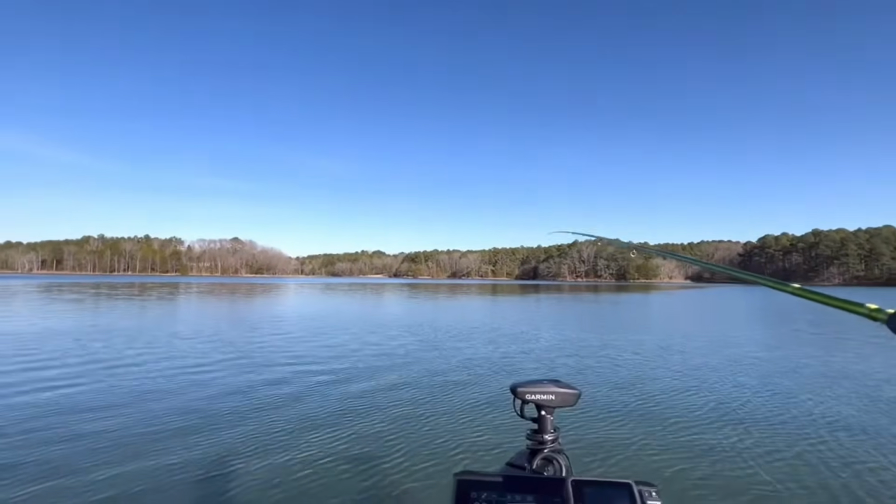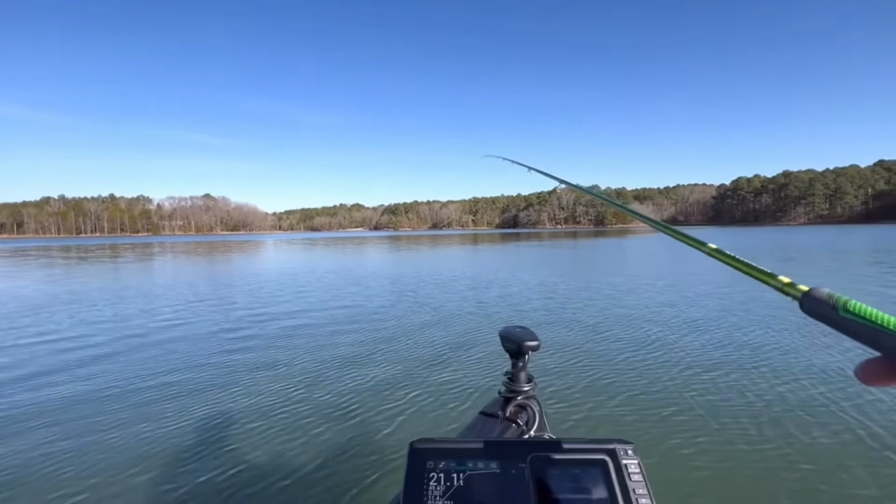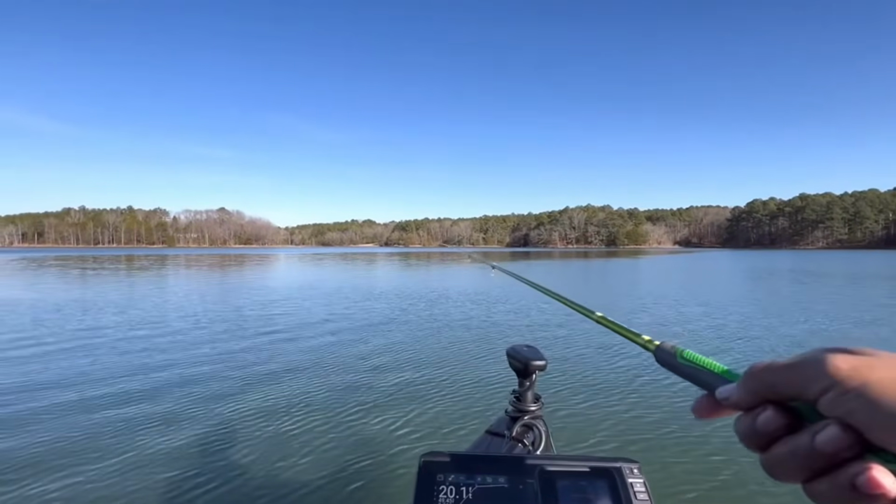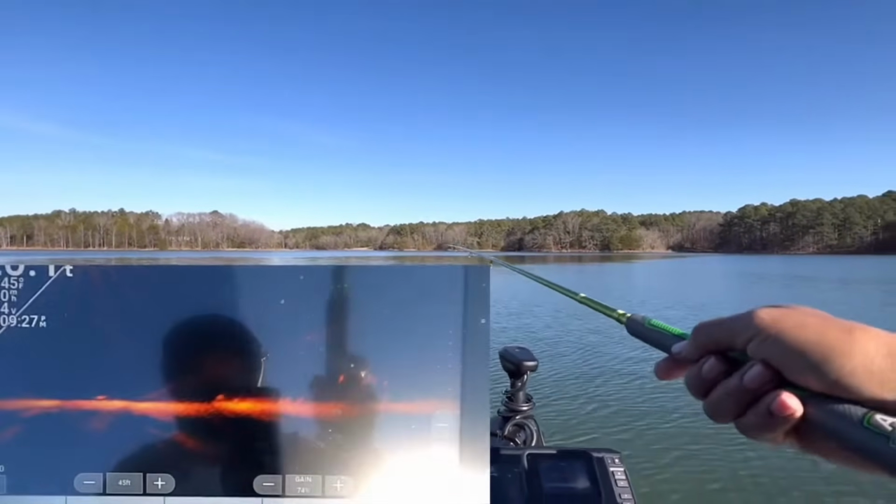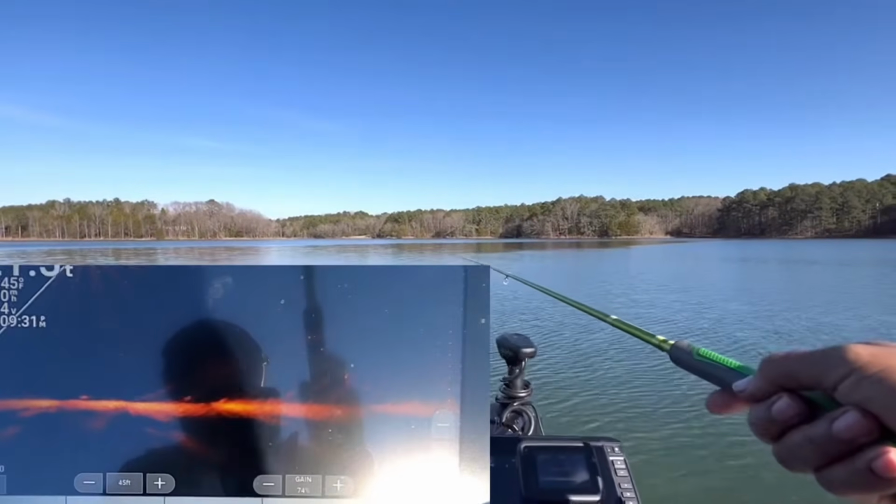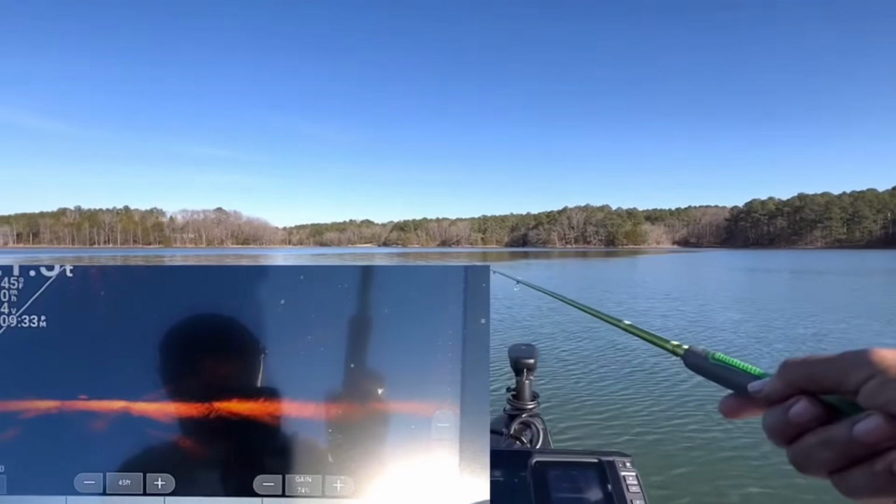I should have put my spot lock on. If you catch a fish, don't get so happy. Go ahead, hit your spot lock if you have it. But luckily I hadn't moved too far away from where I was fishing. But we're dropping back down again. Let's see. Can we get another one of those big ones?